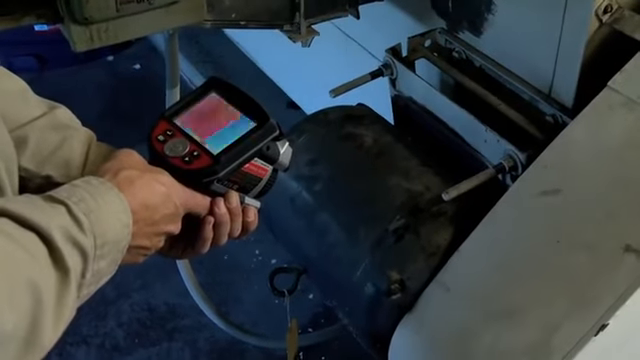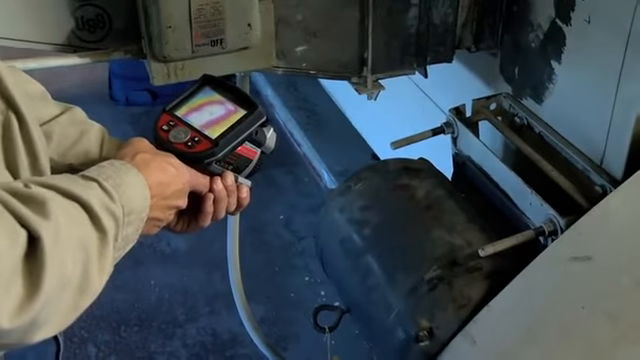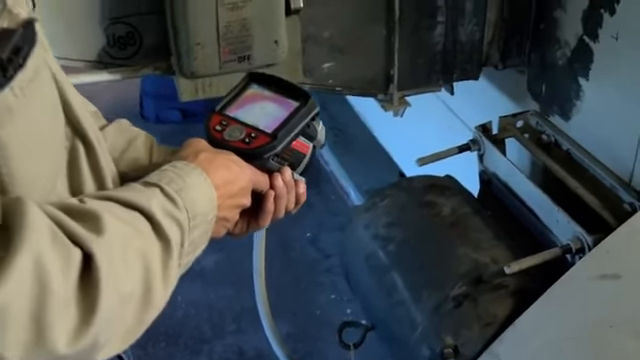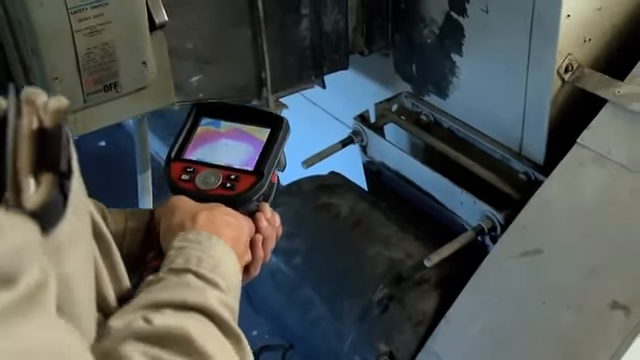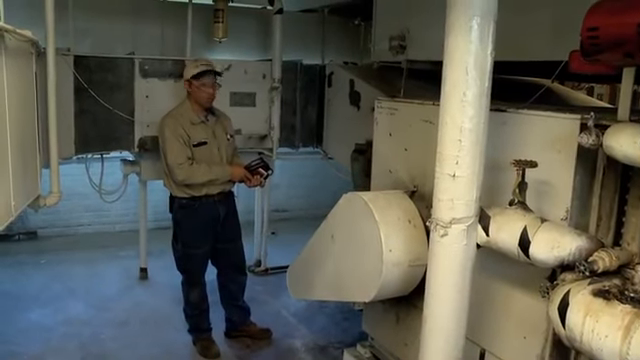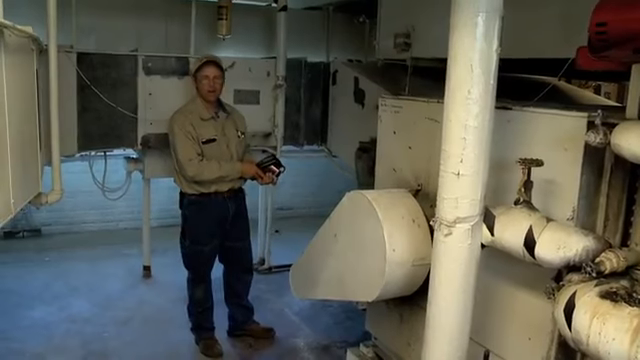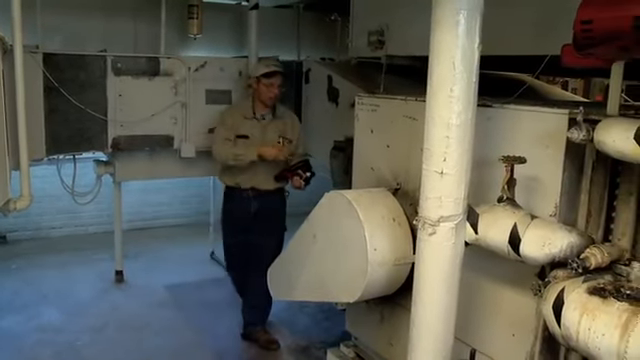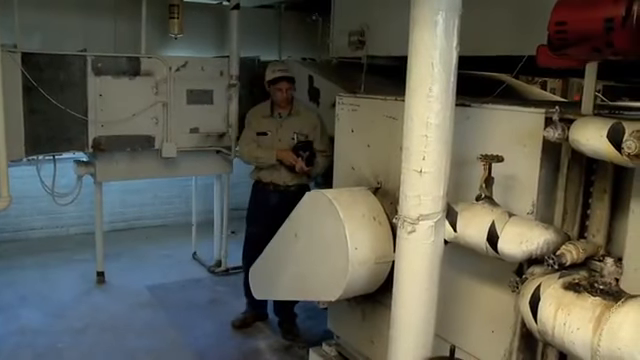Right now the motor is running at about 106 degrees. I can check the front and the back of the motor. There's bearings on both sides, they both seem to be fine. If the motor was running hot, we would be looking for an electrical problem or bad bearings in the motor. We could also be looking for a problem with the fan bearings themselves.